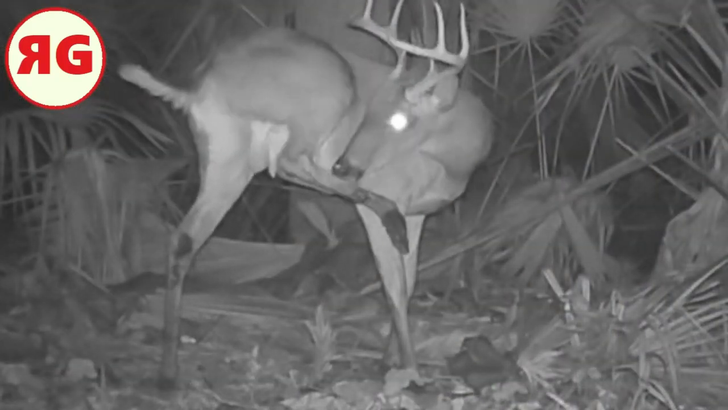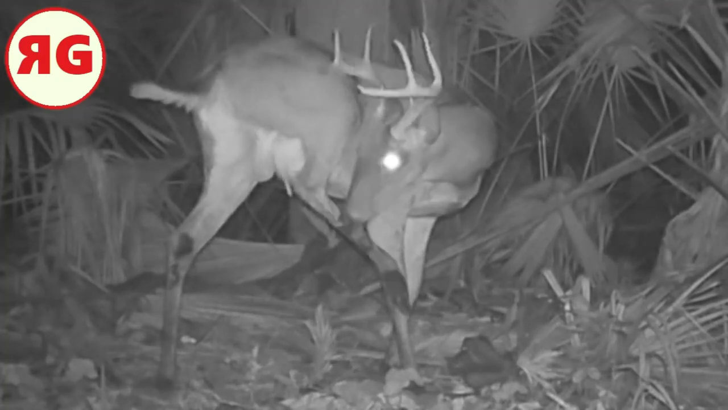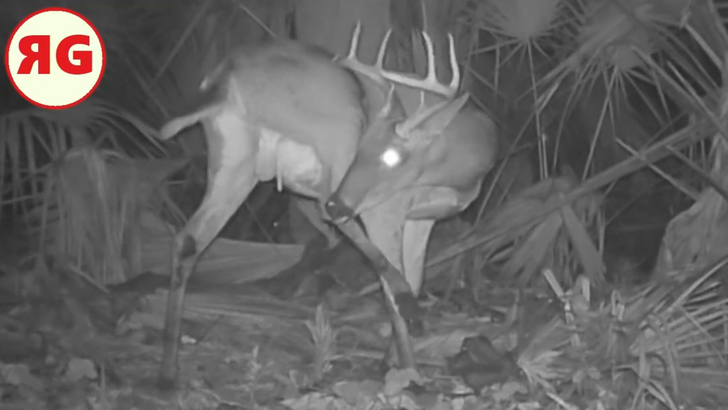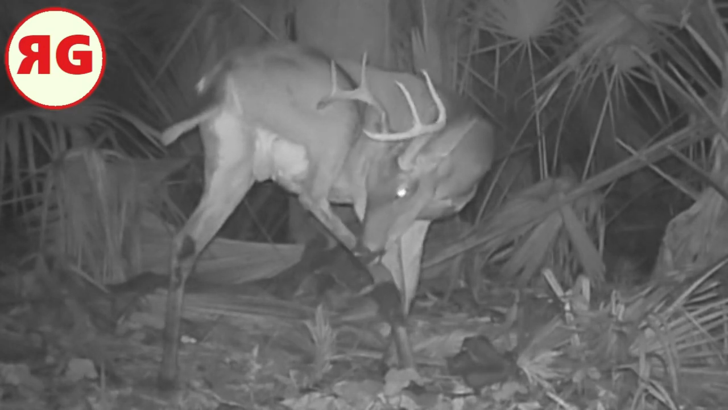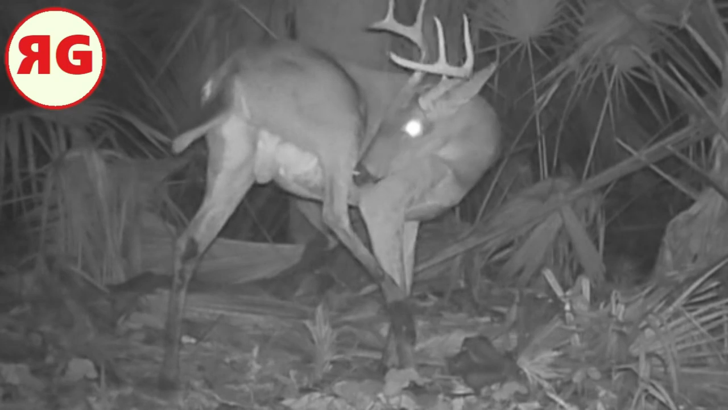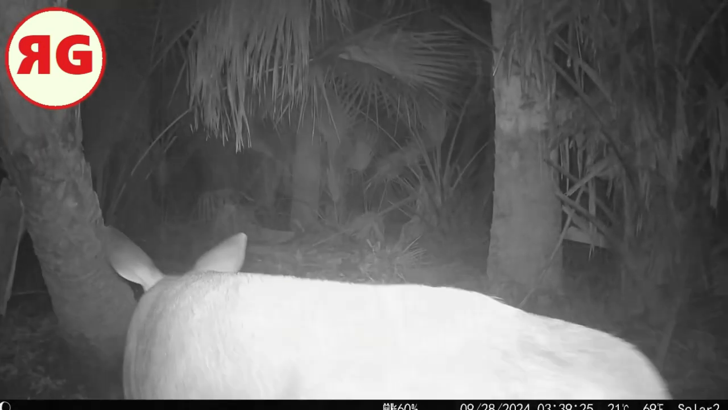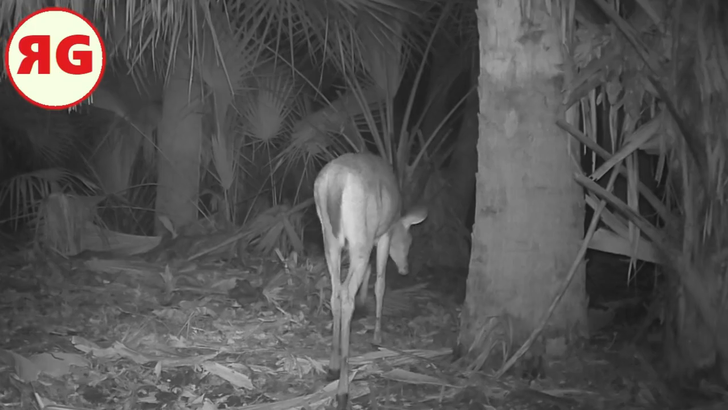Look at this buck. Yeah, it's bath time. Maybe he's just trying to spruce up because he might see some does. He's heading out to the deer club to meet somebody. Gotta make sure those shanks are in good condition there, man. I don't know. Yeah, clean it up. One last doe before we head back to the trail.